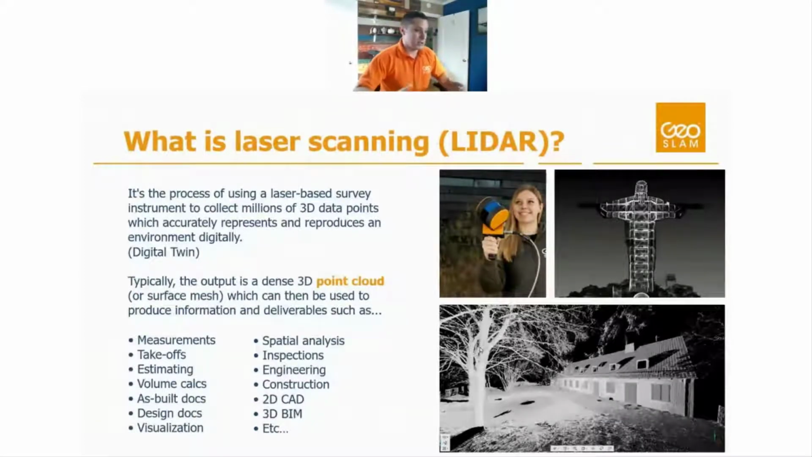Basically what it's doing is recreating the environment around you as these millions of data points. It's reproducing that environment in an accurate way digitally, creating what we call a digital twin. Now that's also kind of a buzzy word. Digital twin is used to describe a lot of things. Basically any recreation of a virtual environment can be referred to as a digital twin, like BIM models, CAD models, even virtual tours, photogrammetry, that kind of stuff.